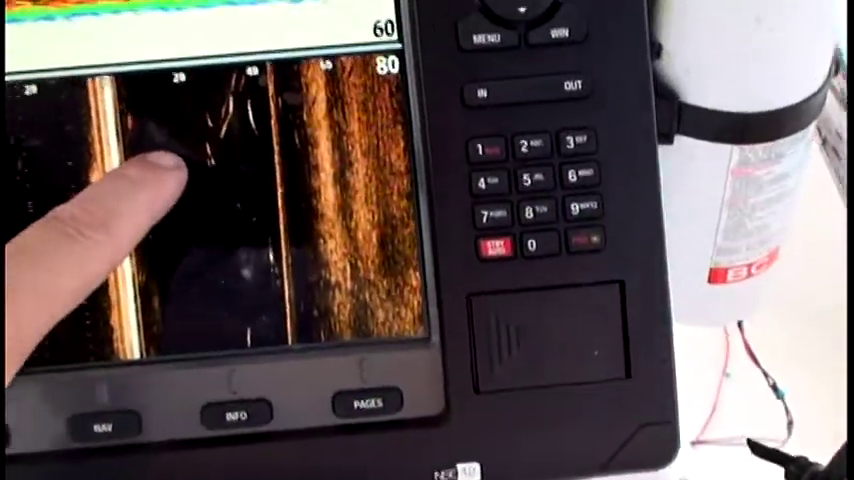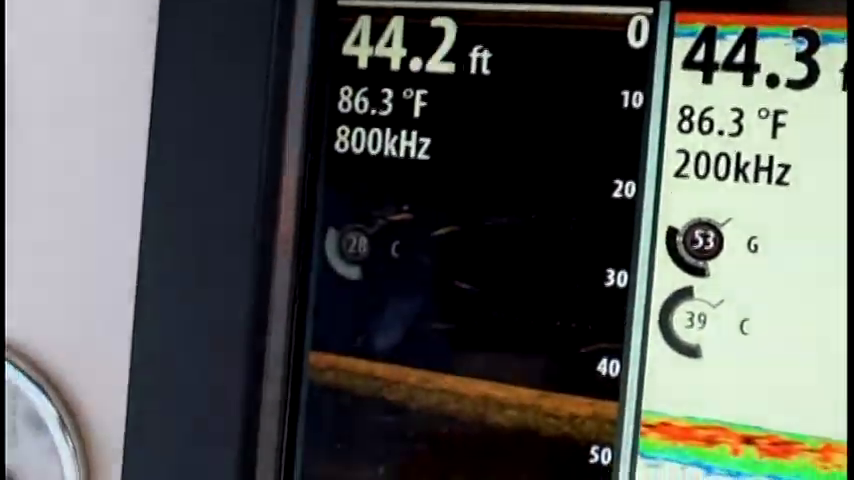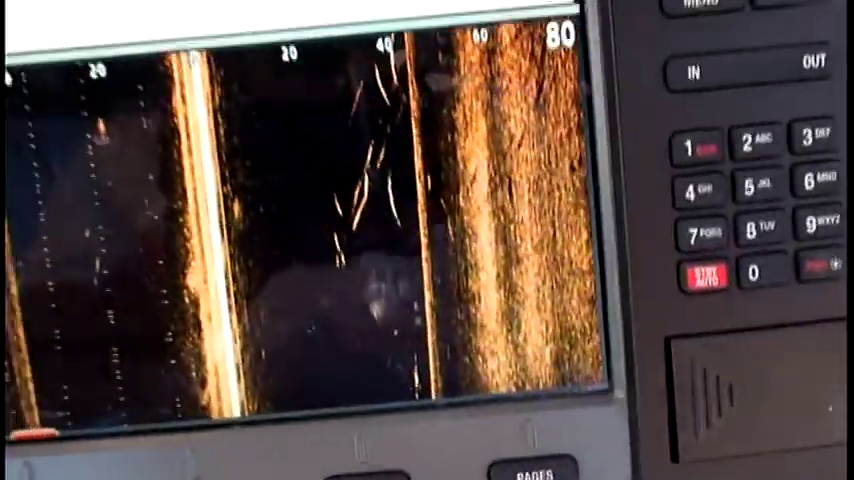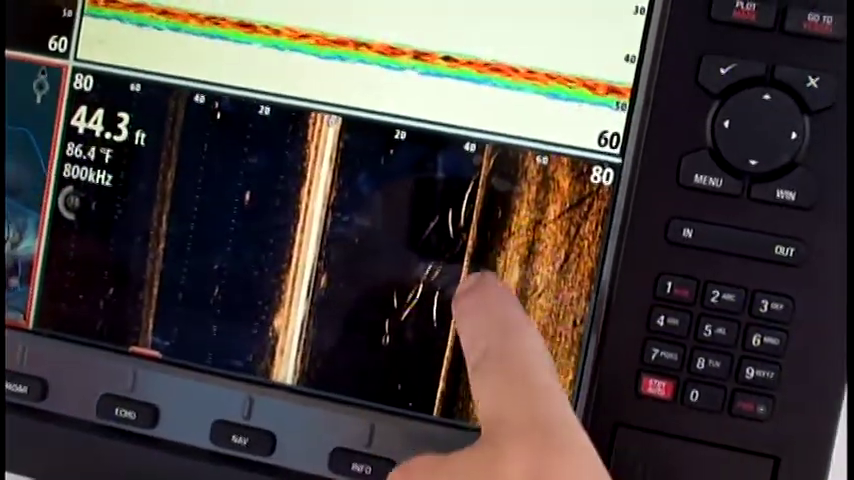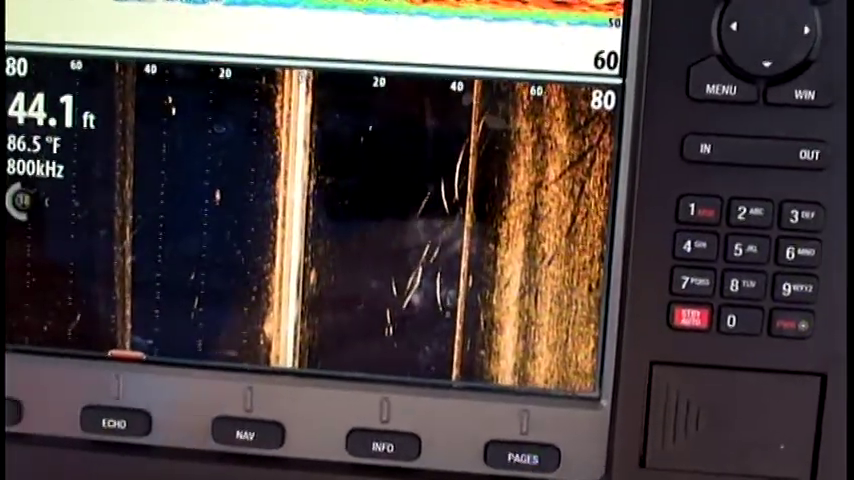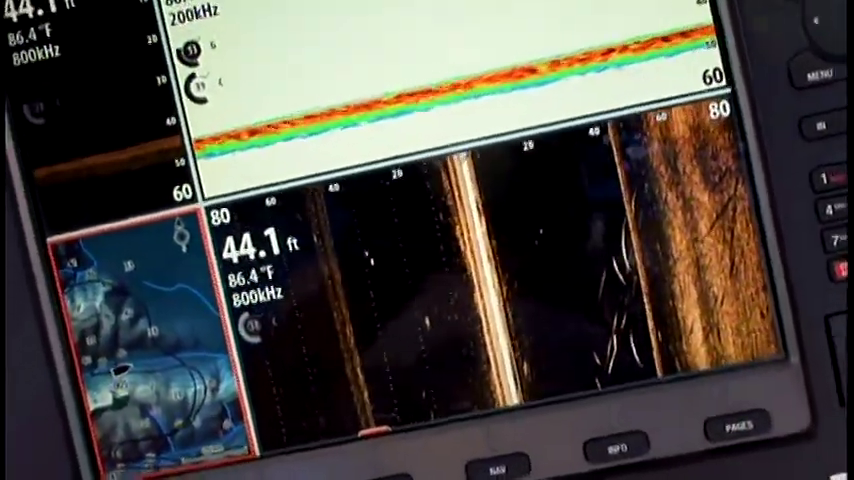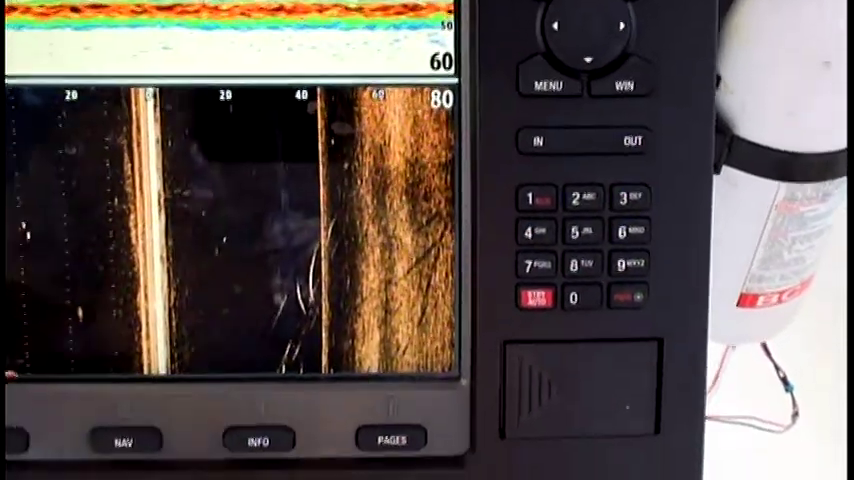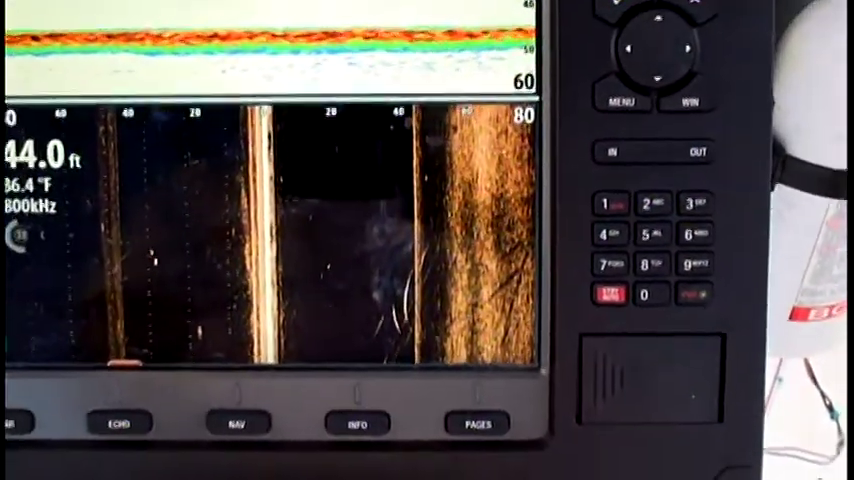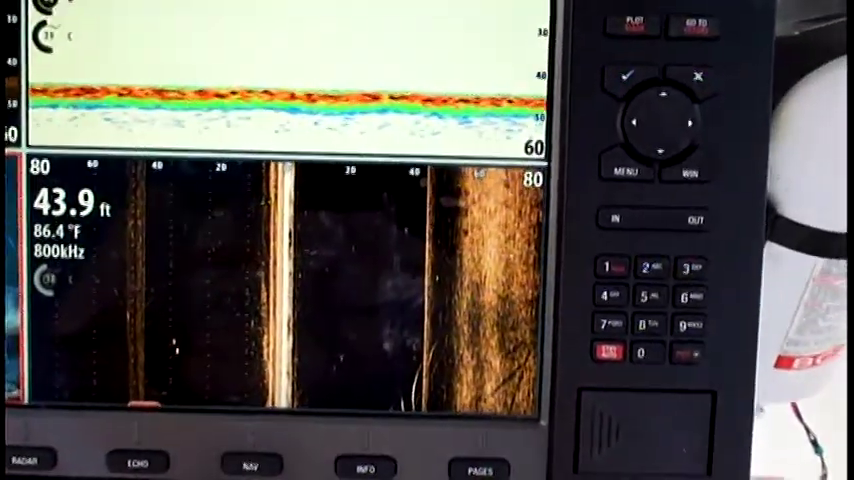Looking off to our right over here, Dad. Look here. You see that? Look at all those marks off to our right. Gotta cut the wheel to the right here. That's 40 foot off to our right. Those are some good sized fish to mark that big. You can see their shadows too. That is fantastic.